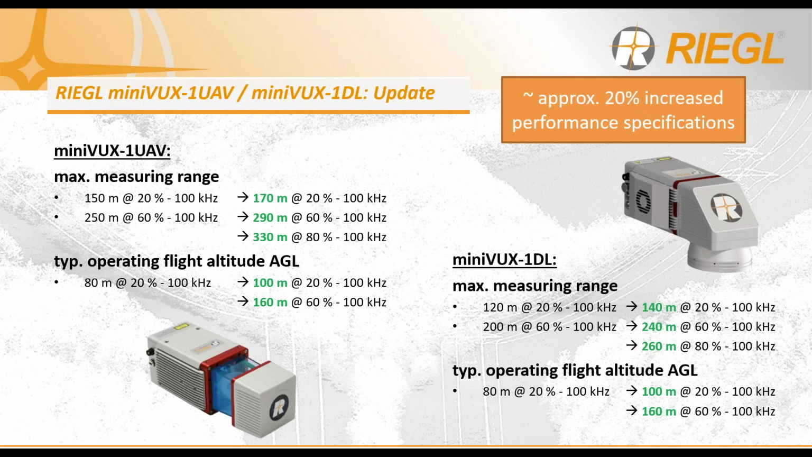And we also list the maximum ranging performance of each scanner at 3 different reflectivity of the targets. Primarily we were listing at 20% reflectivity and 60% reflectivity. Now we're also listing at 80% reflectivity for what we see out in the marketplace.